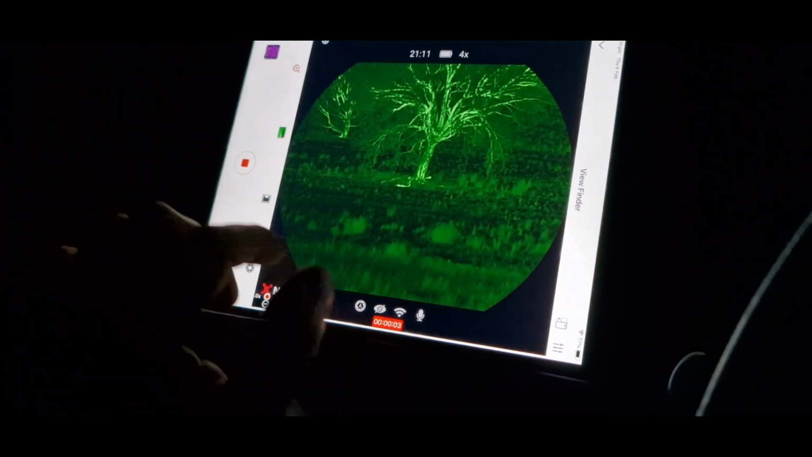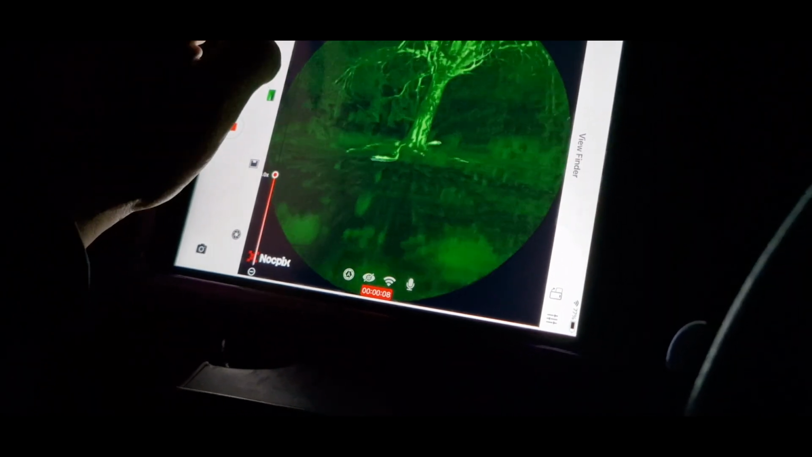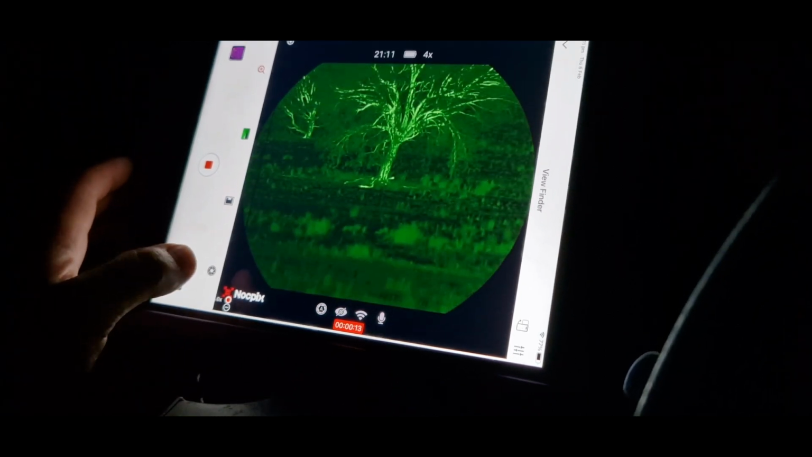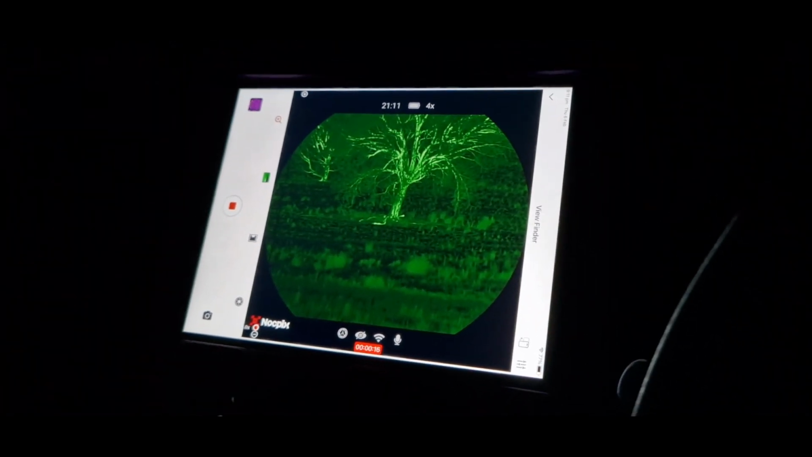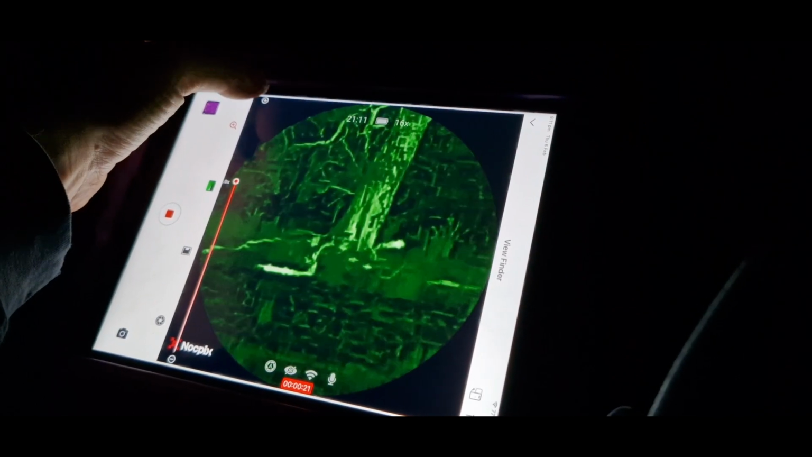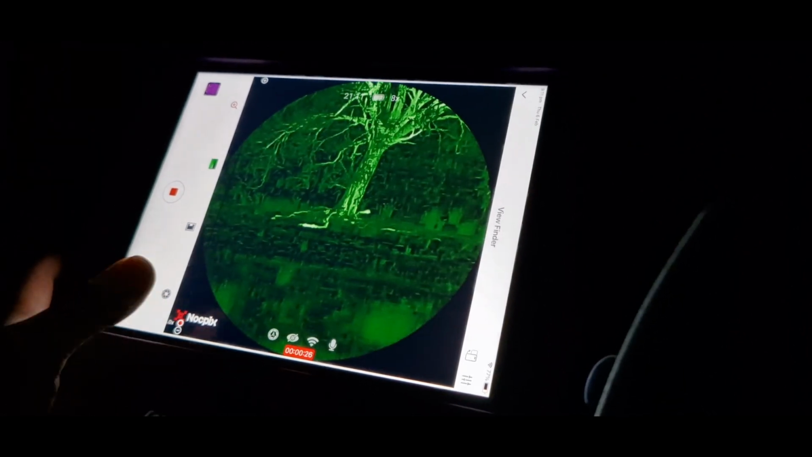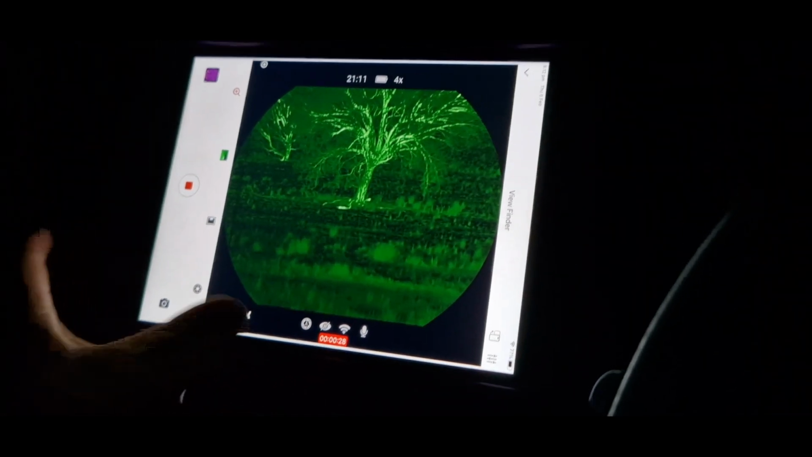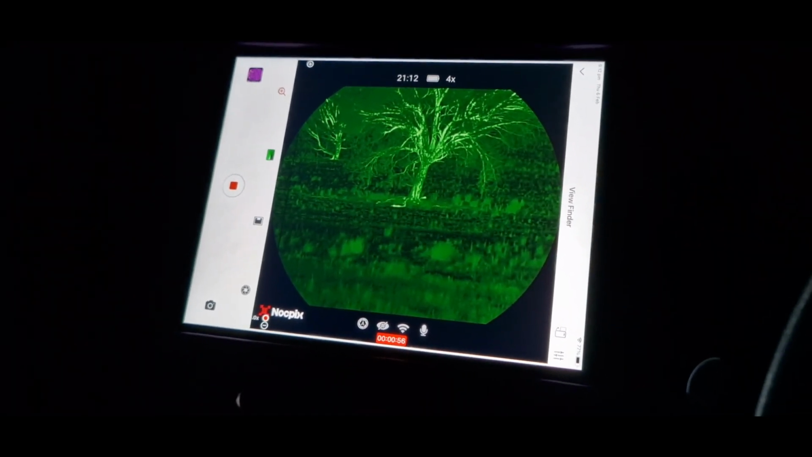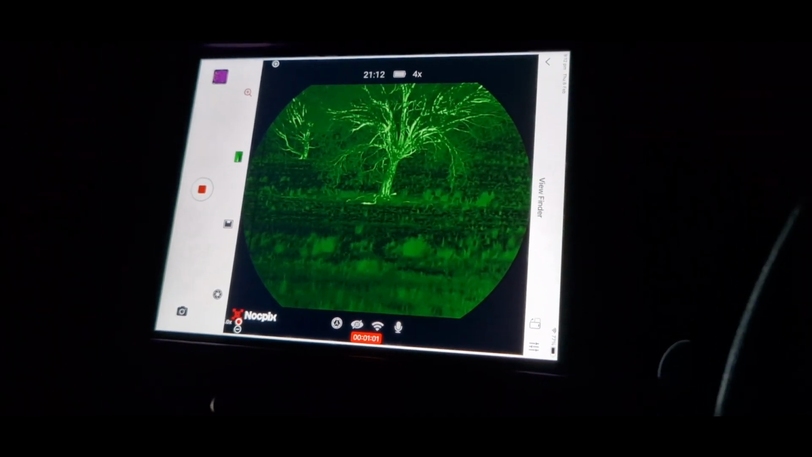You can zoom. You've got a bit more control over the zoom too, so, sorry, when I figure it out, you can go back and forward with your zooming inside the app. Unlike on the device physically, you've got to cycle all the way up to your highest magnification and then zoom back from there. So yeah, pretty cool. That's been something I've been dying to get out. Just need to get a proper mount for the iPad. But yeah, hopefully having this on the roof and getting around on the ute, it'll increase the amount of ground I can cover and scan, and hopefully I can increase my result as well.